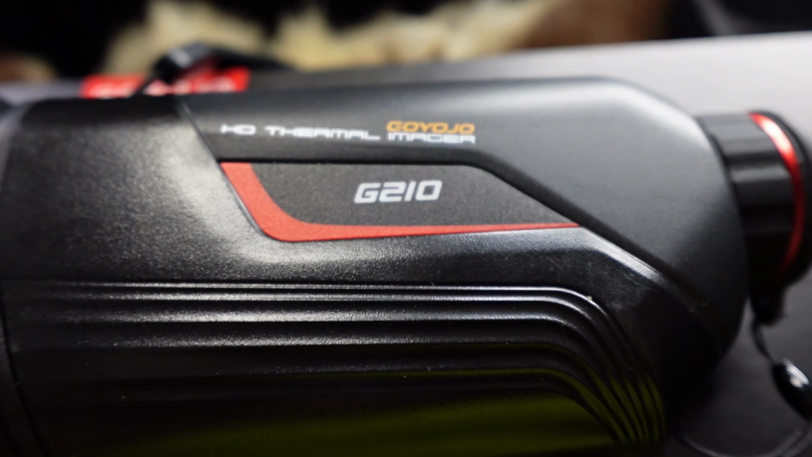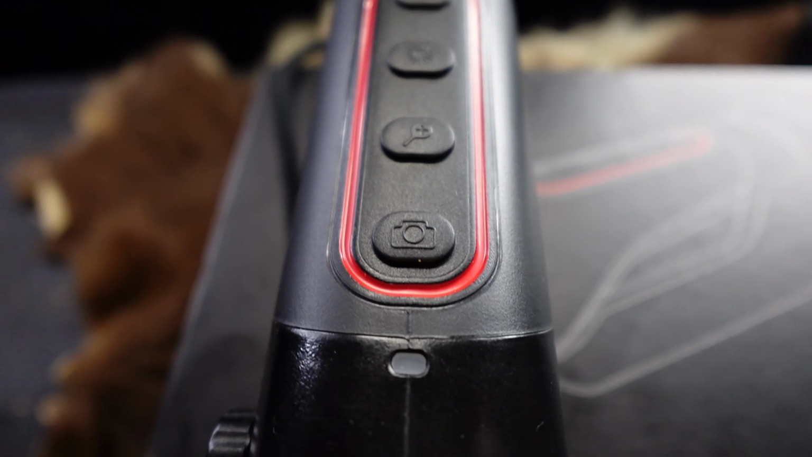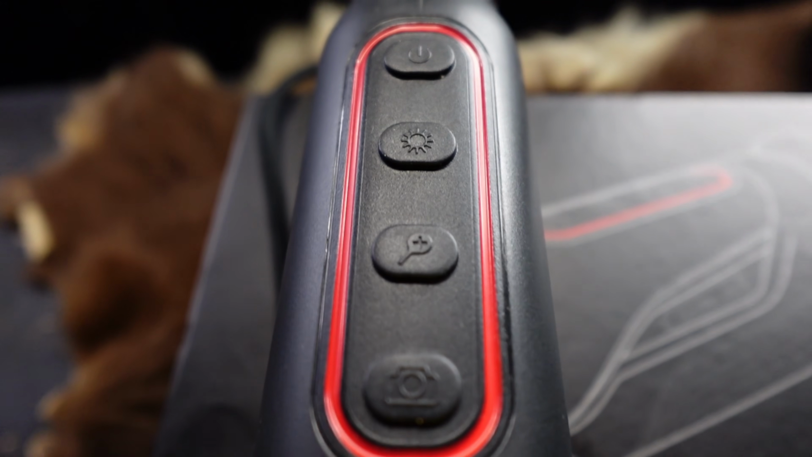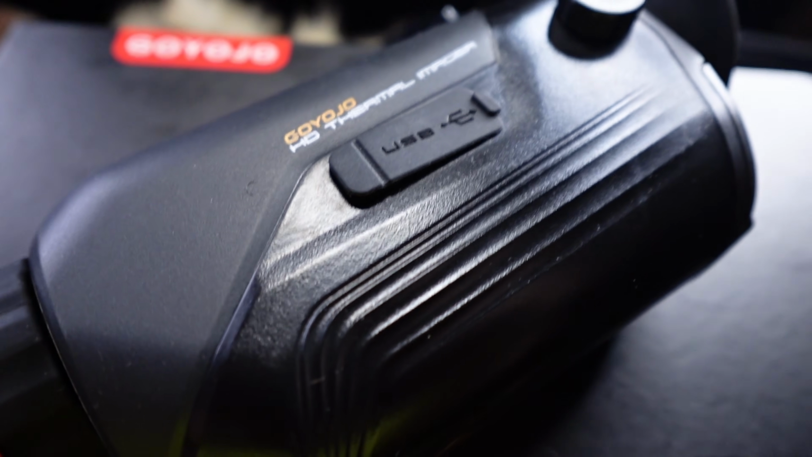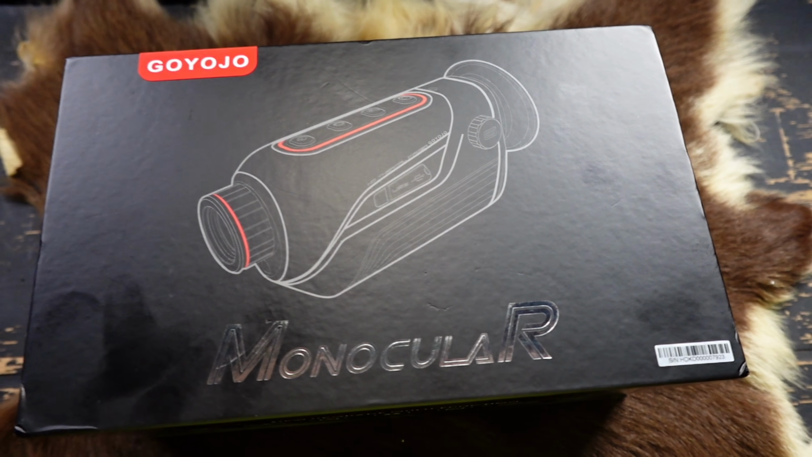So here's what we're dealing with. This is the GOYOJO G210, 10mm fixed focus lens, 256 by 192 thermal sensor, IP65 weatherproof rating, and it sits at $359. GOYOJO does make a G215 version with a longer 15mm lens at $449. I haven't personally run that one, but I'll tell you at the end of this video who it's for and whether that extra $90 makes sense for you or not. Right now, let's get into the G210.